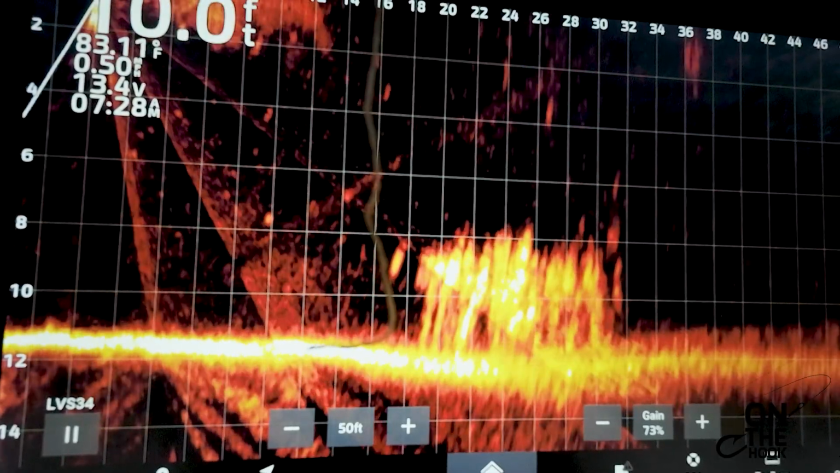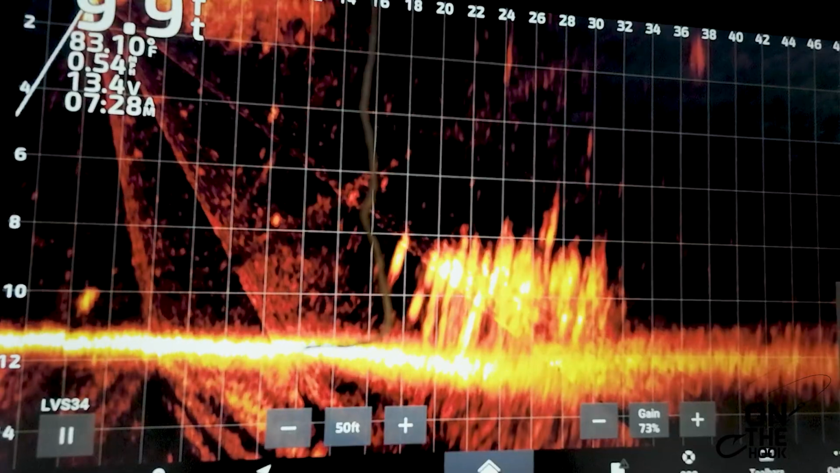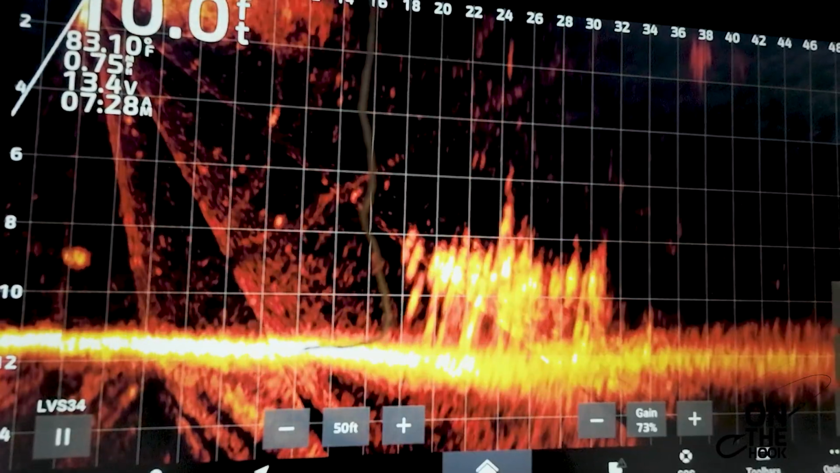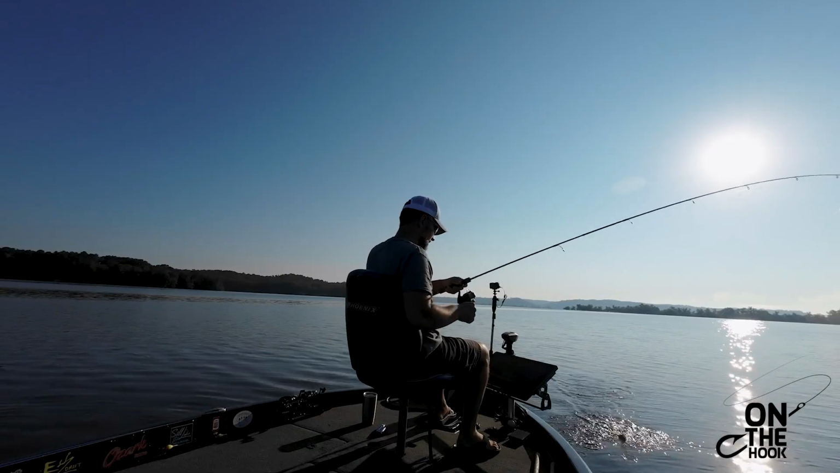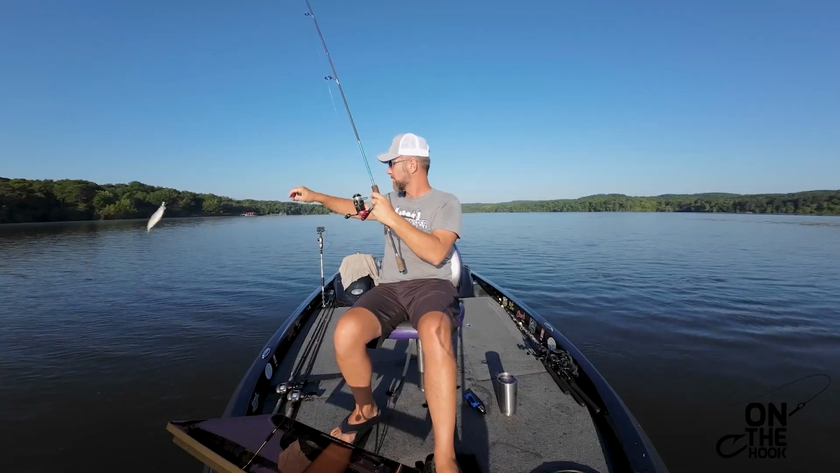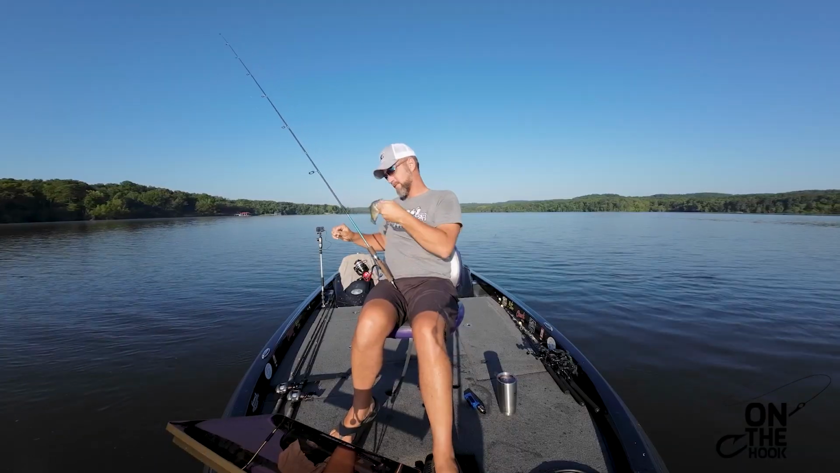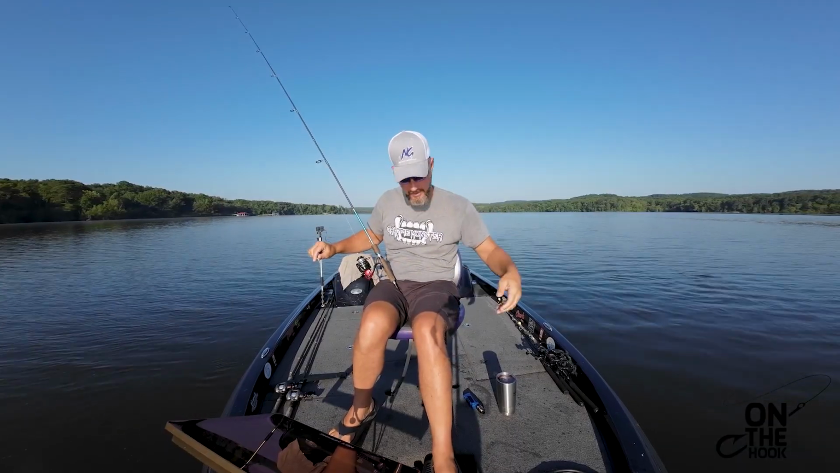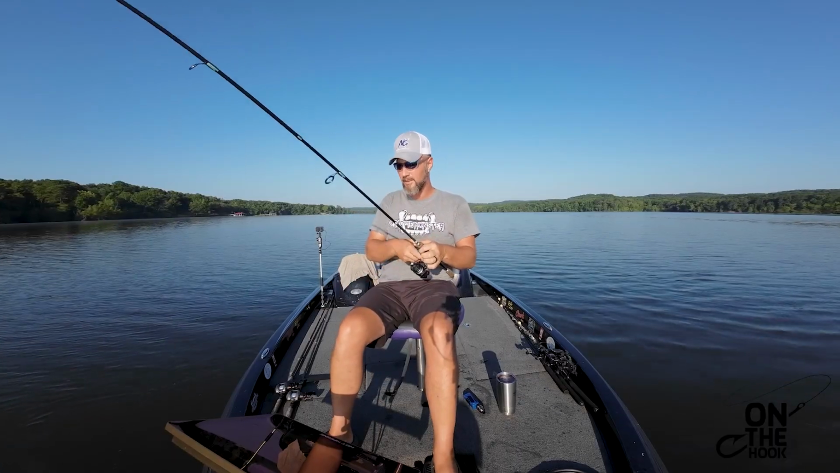Looks like we might be coming in pretty good to the pile. I got a small fish chasing me. Got a better fish. That's a small one too. That's two little ones off this pile, a black crappie and now a white crappie. Same pile, little bitty turd. He pooped all over himself when I set the hook too.